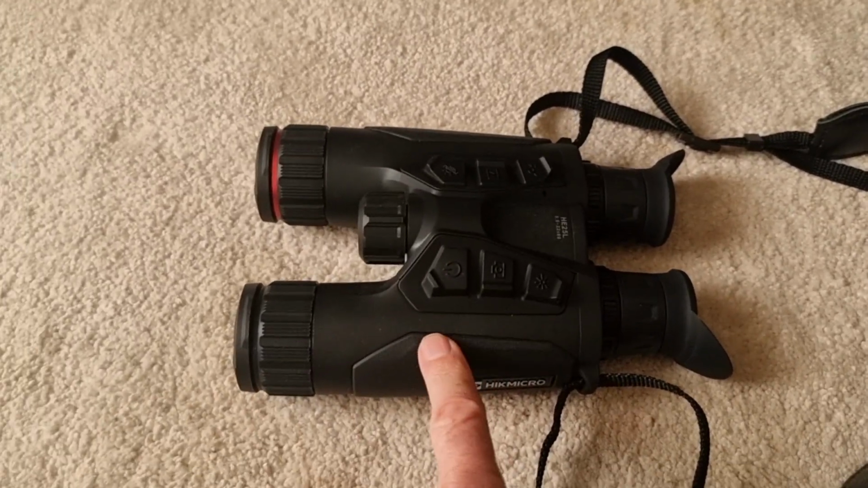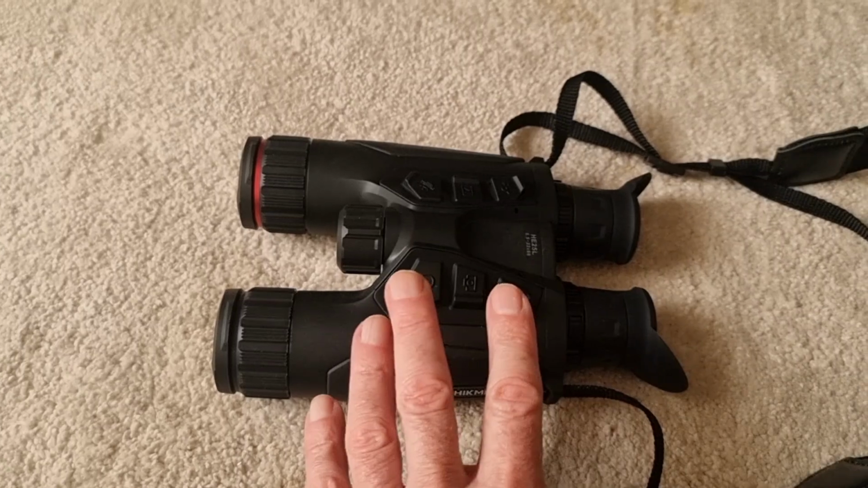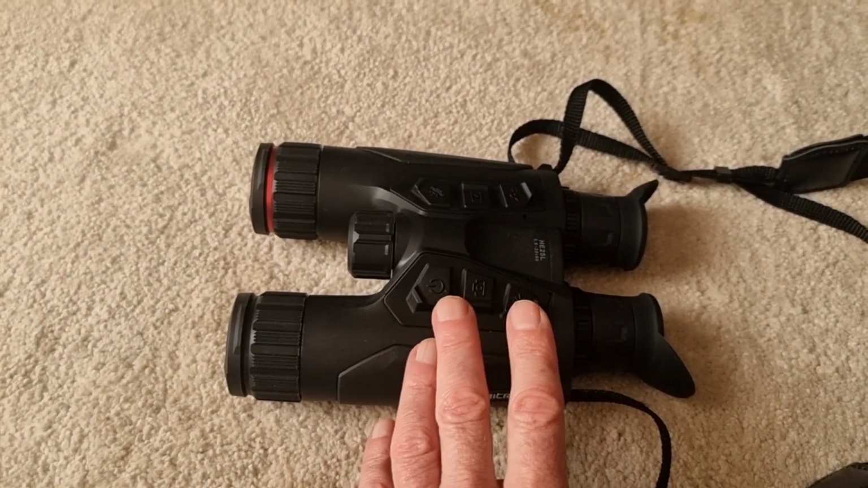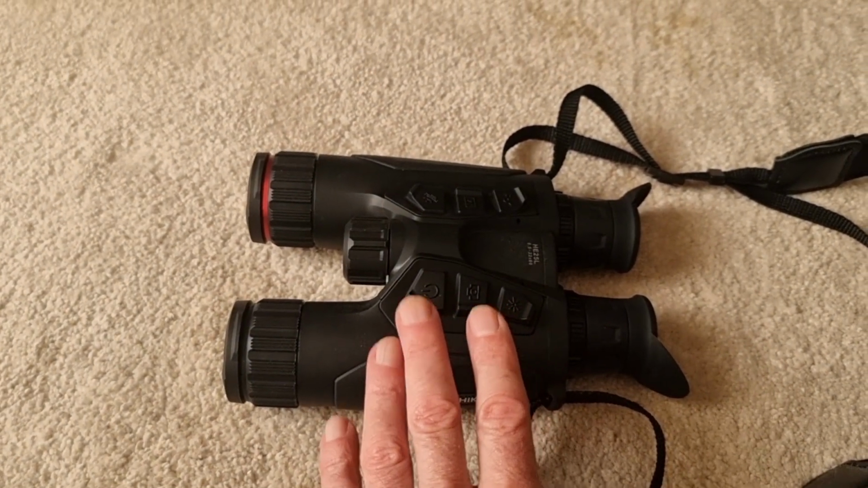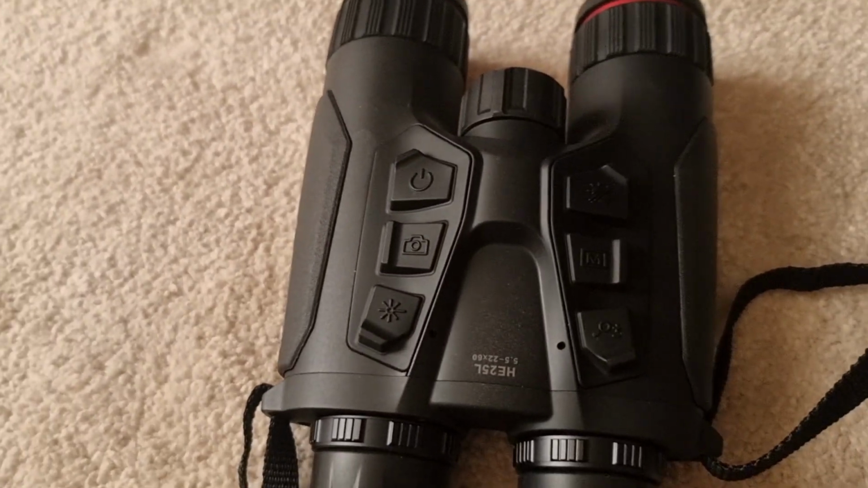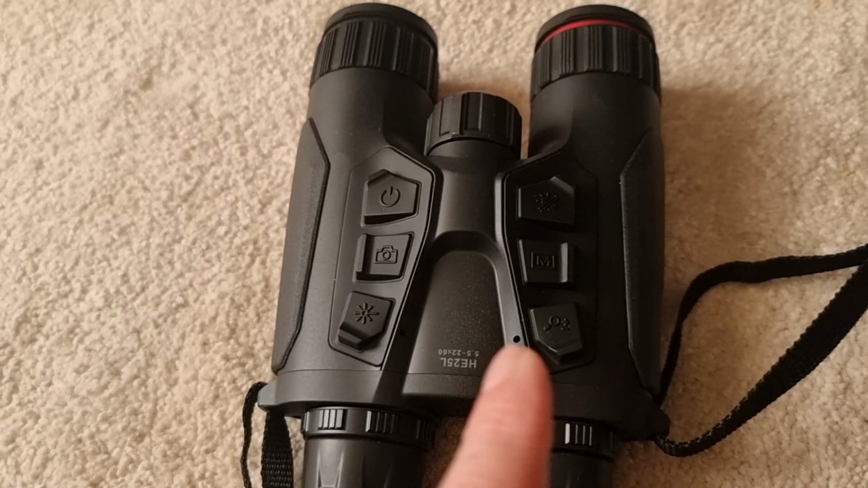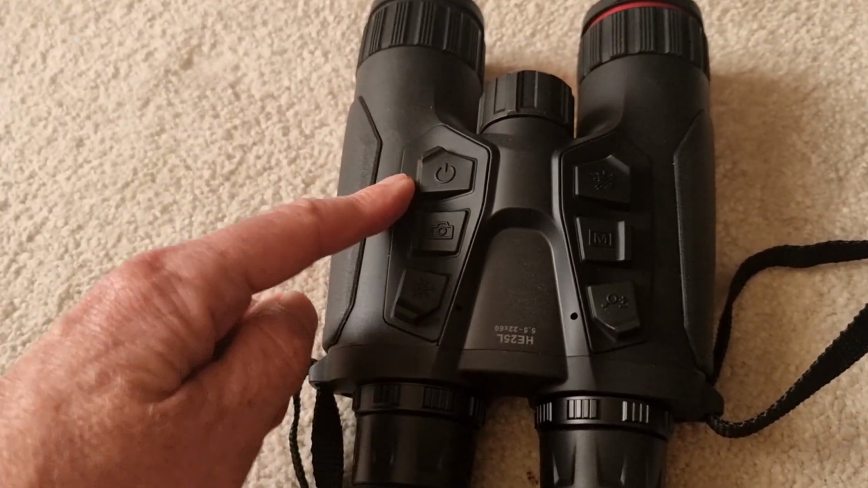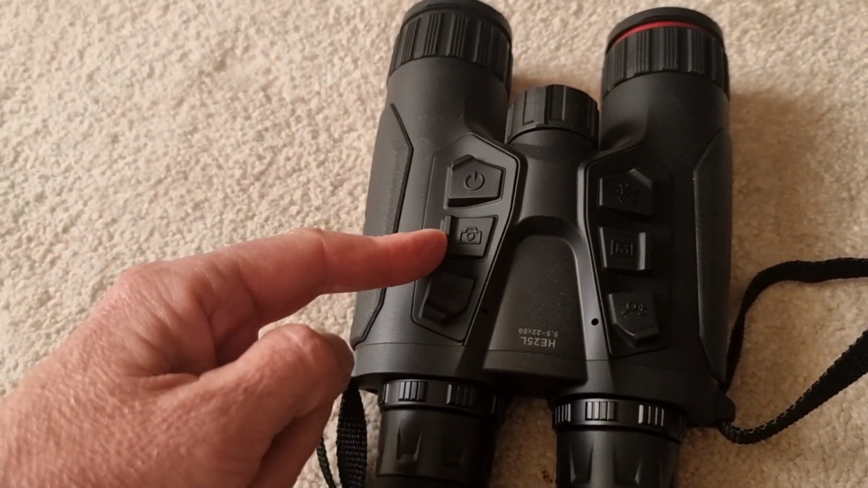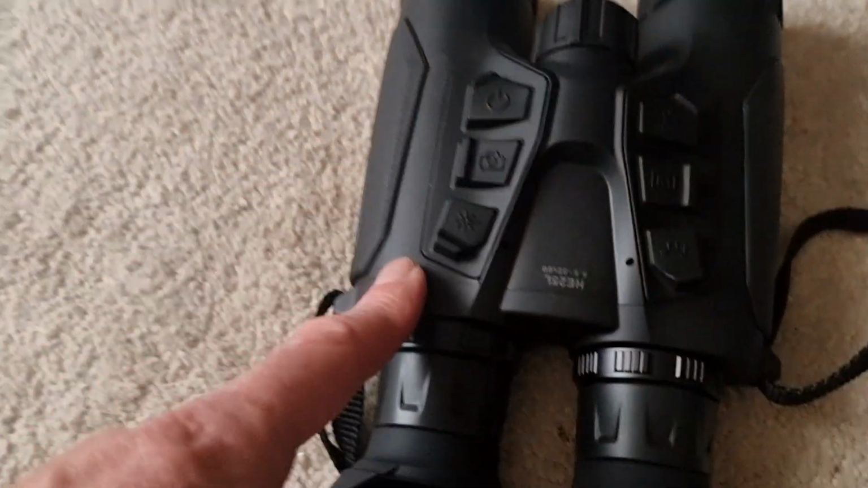And again, because it's a separate unit, it's easier to hold these to your eye and hold them steady than it is if you're looking through your rifle scope. Instructions are so easy that I didn't even bother reading the instruction manual. I literally got it out of the box, put the batteries in, and off I went. On and off, obvious. Record, you can take stills or record. That one.